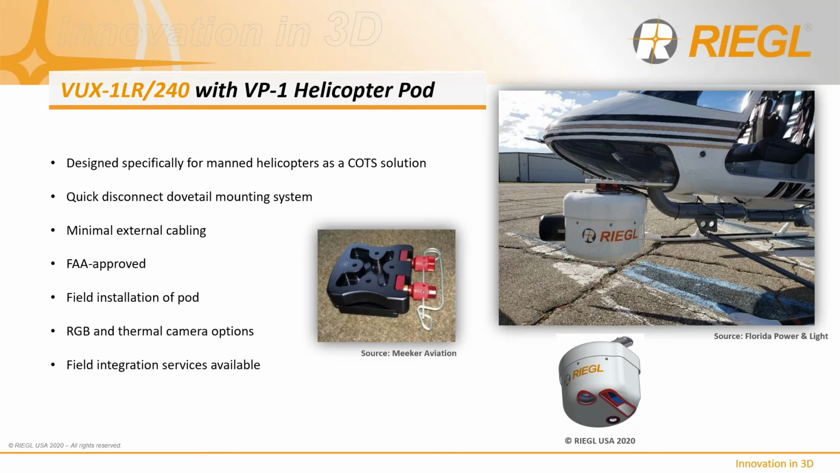The VP1 is also capable of being compatible with your helicopter's flight management system, streamlining the interface between LiDAR operator and LiDAR sensor with our API for data acquisition. If an onboard flight management system is not installed, RIEGL has options to provide a strap-down flight management system or a pre-configured onboard acquisition laptop.